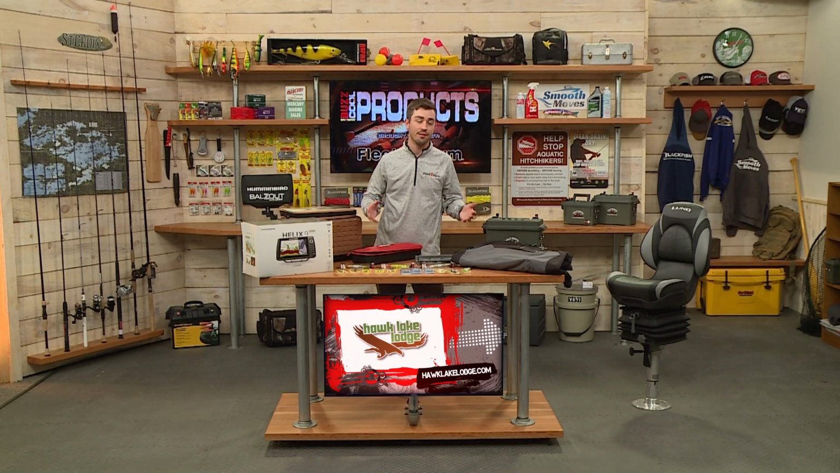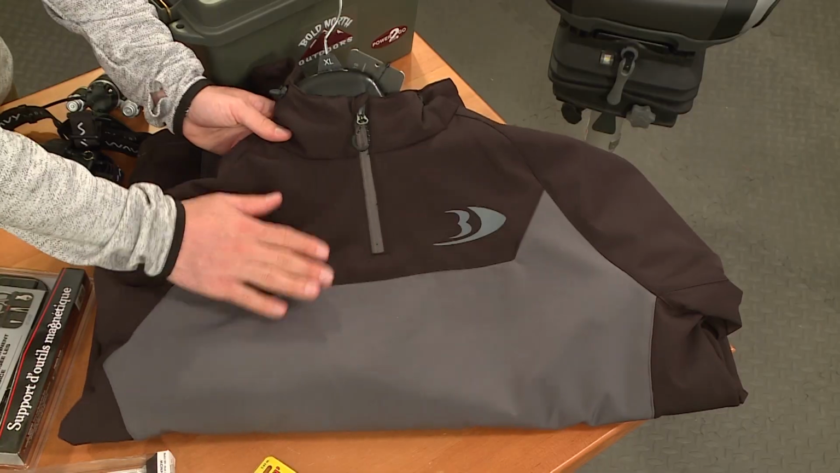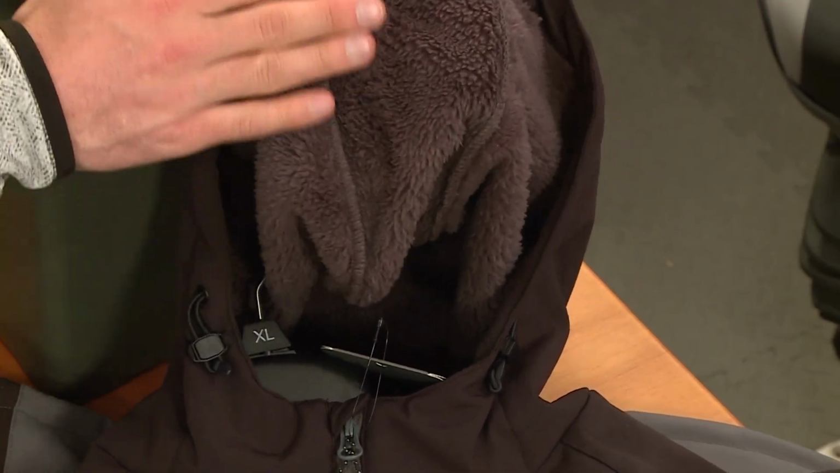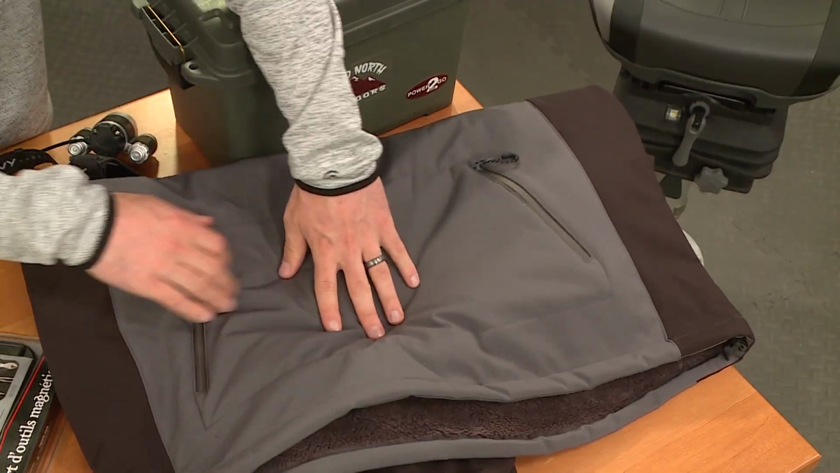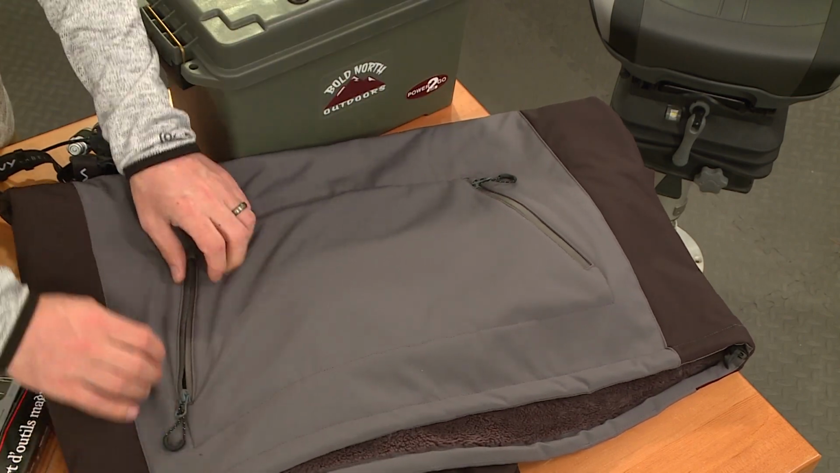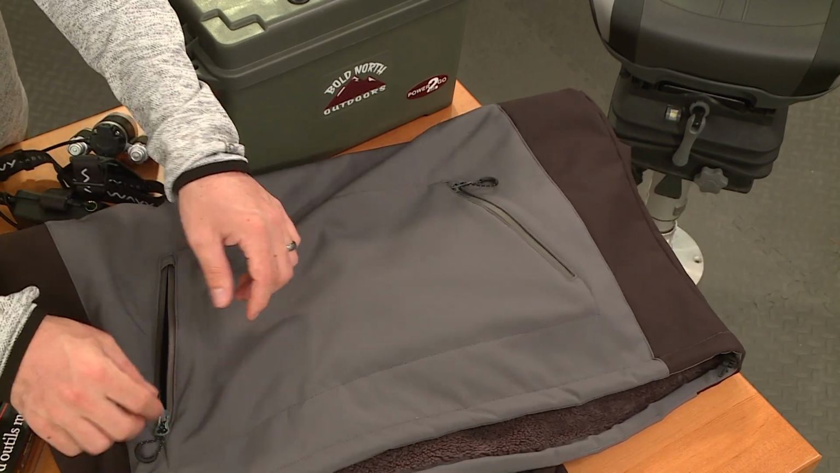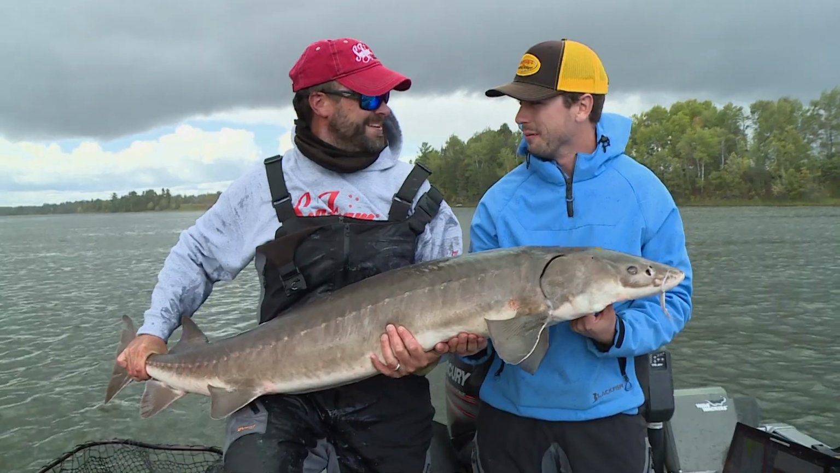Now next up, we have the Gale 2.0 pullover from Blackfish. The material on the outside is weather resistant, and the material on the inside, the thermal core fleece lining, is extremely warm. It actually has a pocket right here in the front that is also lined with the thermal core fleece lining, and it'll keep your hands nice and warm. And it's got zippers if you want to keep gear in there. It's also super handy. This is the ultimate cold water pullover, and it's one of my favorites.